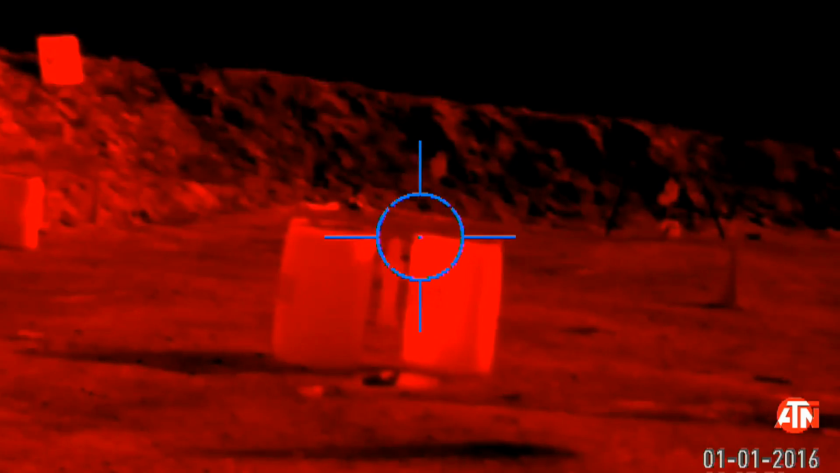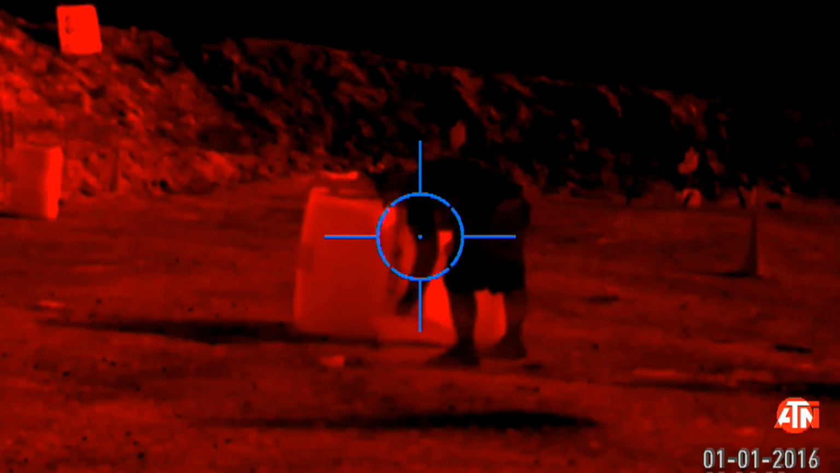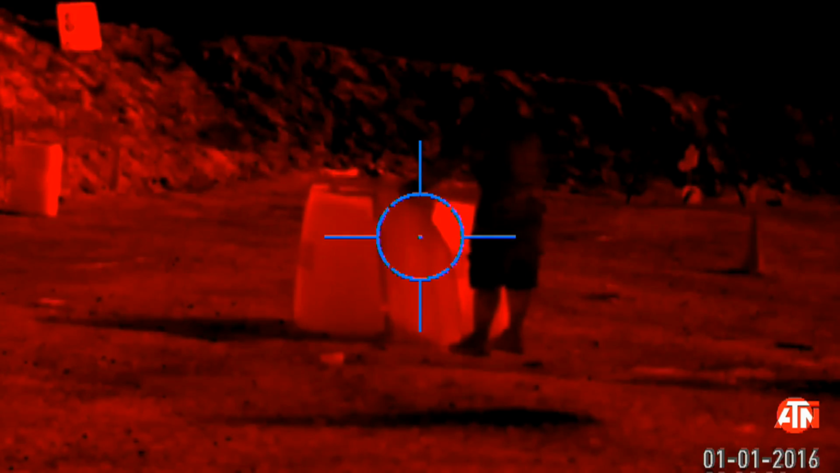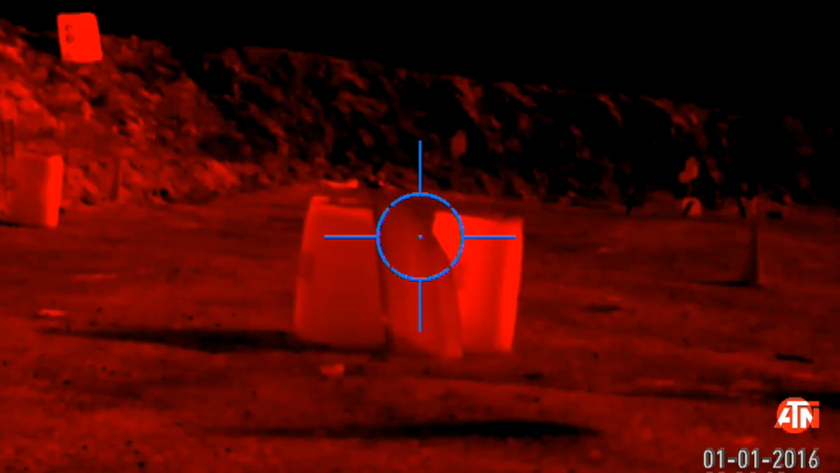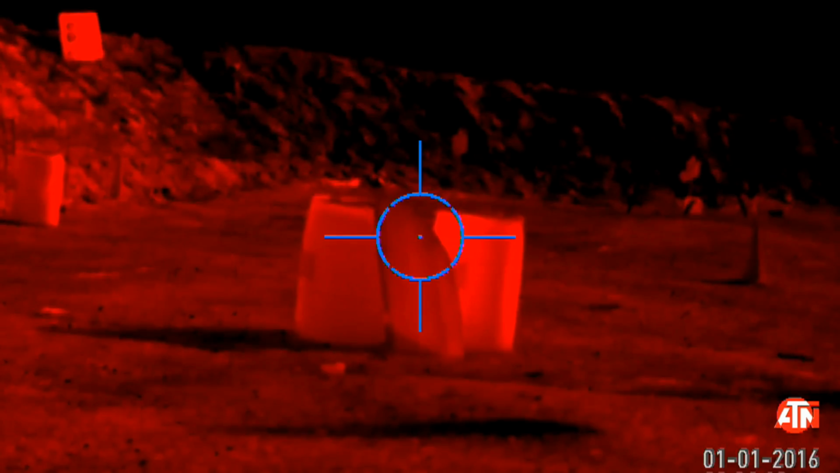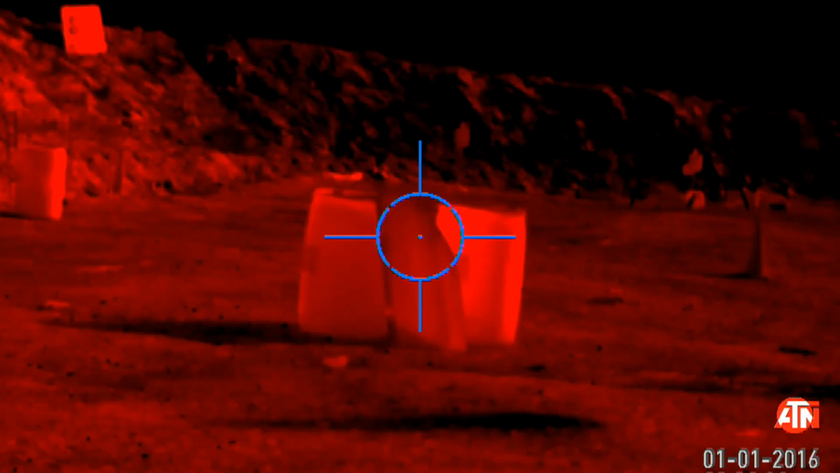So we can see this pepper popper very easily between these two barrels in the red hot mode, but when I put a piece of automotive glass in front of it, you can't see anything. And that's because the optic is now picking up the thermal data of an object in front of the target. So if you've got something hiding behind something, you're not going to be able to pick it up in thermal.